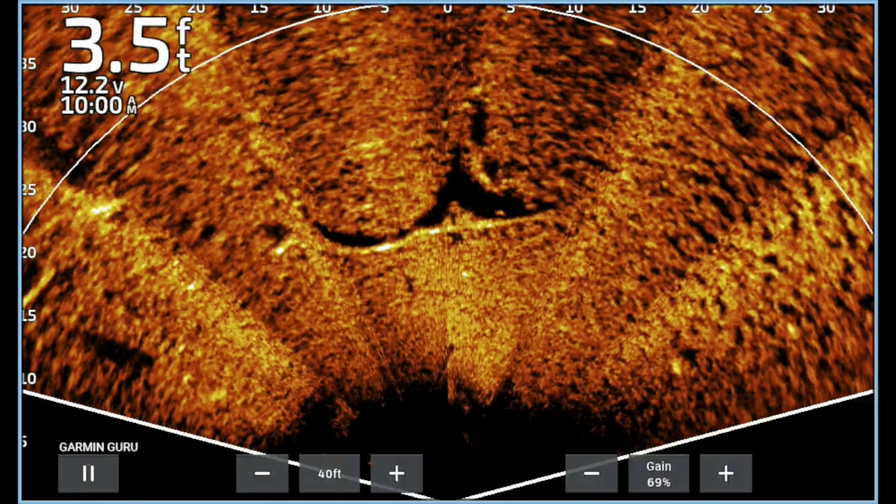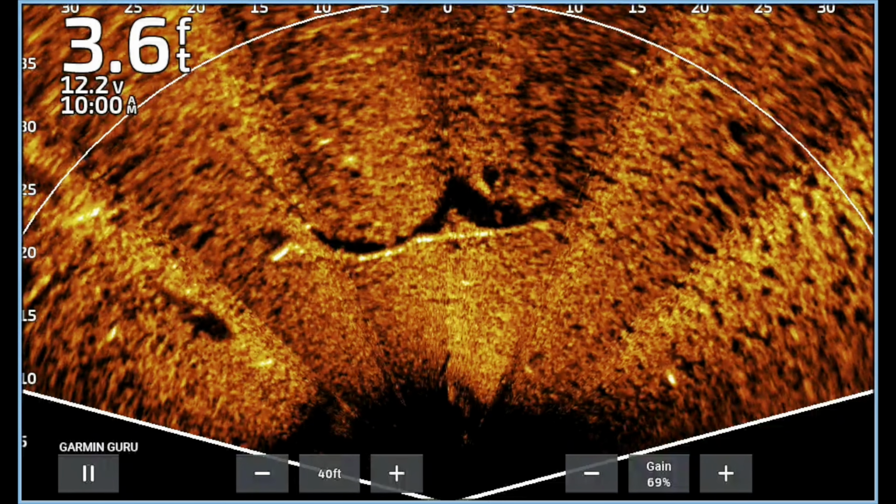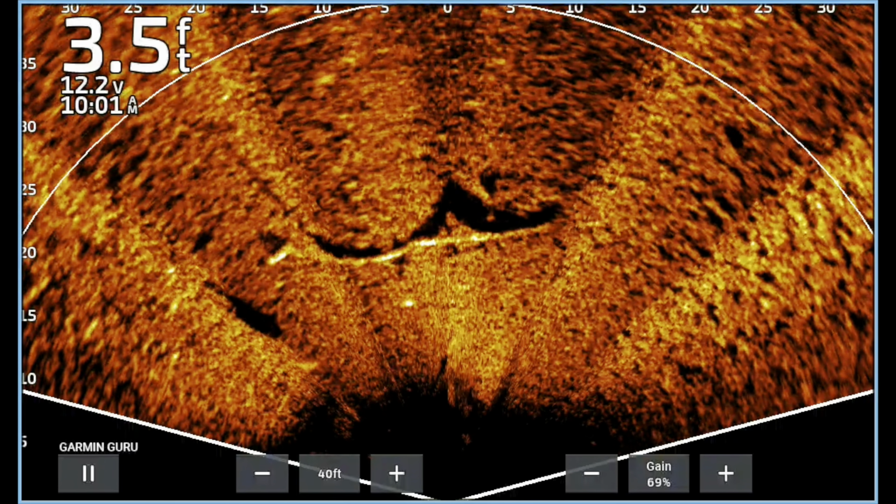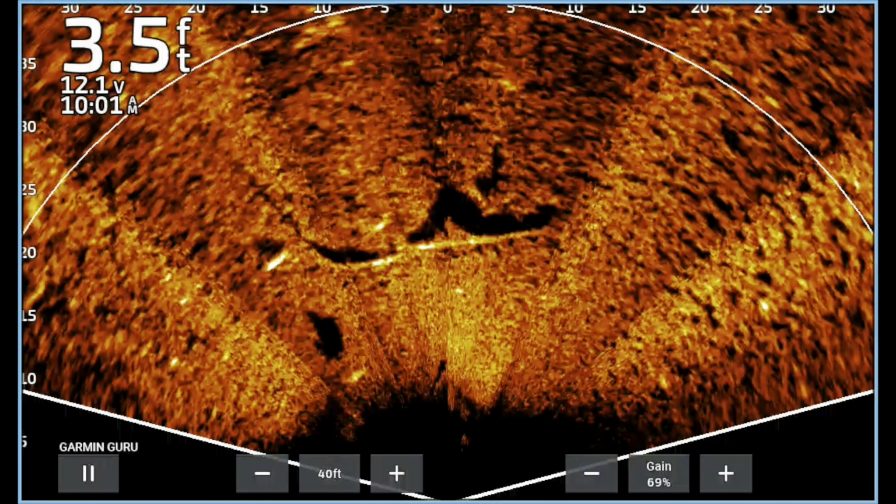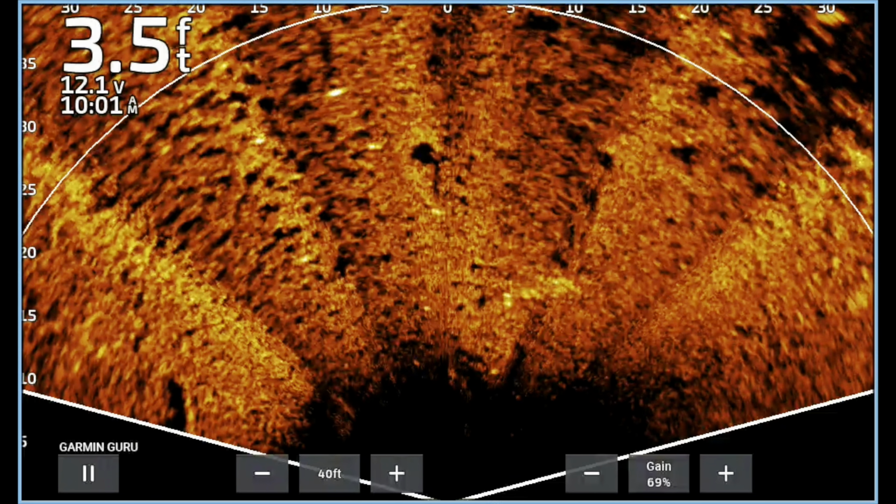Now right here in the middle we have a beautiful log, and you notice that fish hanging around that log right there on the backside. That's what you're looking for. Those are the type of things you're looking for with perspective mode. It's not quite 360 quality, but it's dang close.